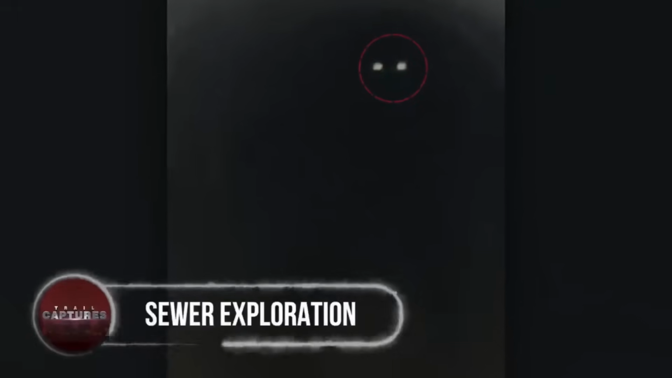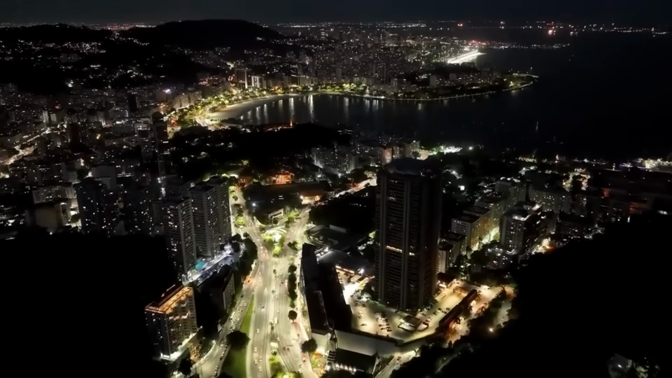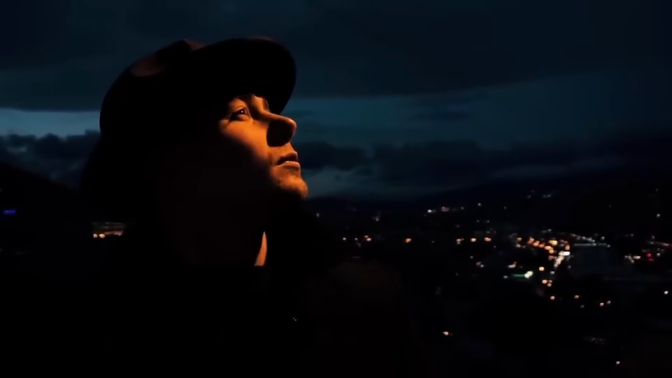Sewer exploration. Back in the dark days of January 2021, a daring duo, led by the fearless Jimmy Reynolds, embarked on a treacherous journey deep into the bowels of the city, a haunted sewer known to harbor mysterious echoes and chilling whispers. The eerie sounds that led them into the murky abyss served as an eerie backdrop to their spine-tingling escapade.